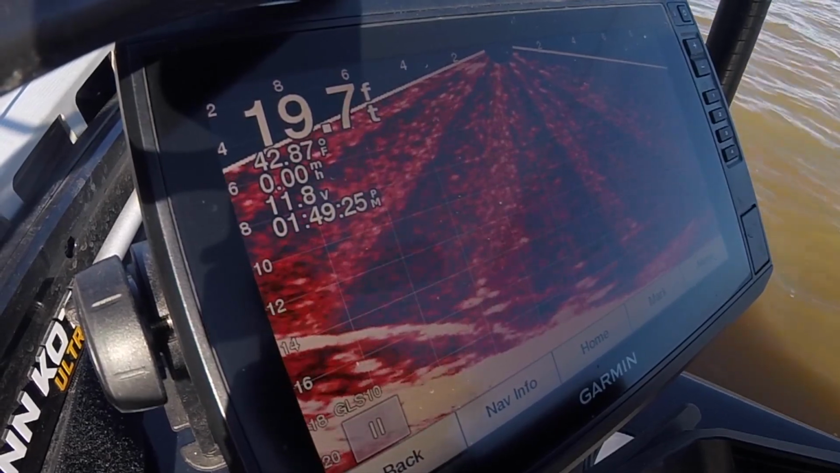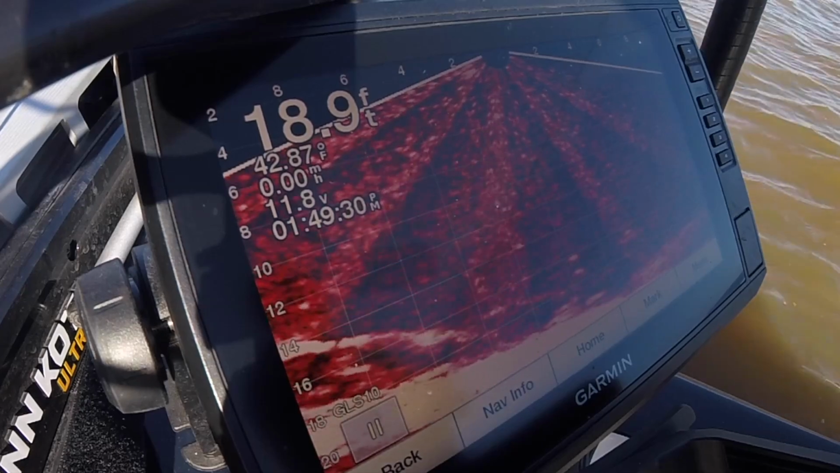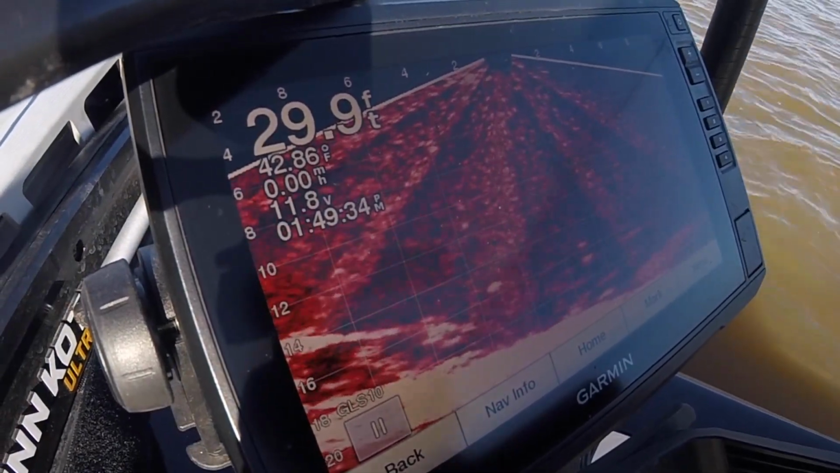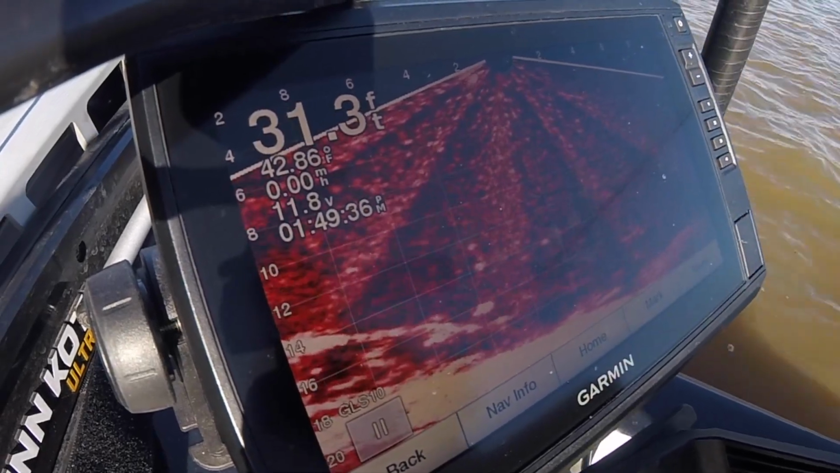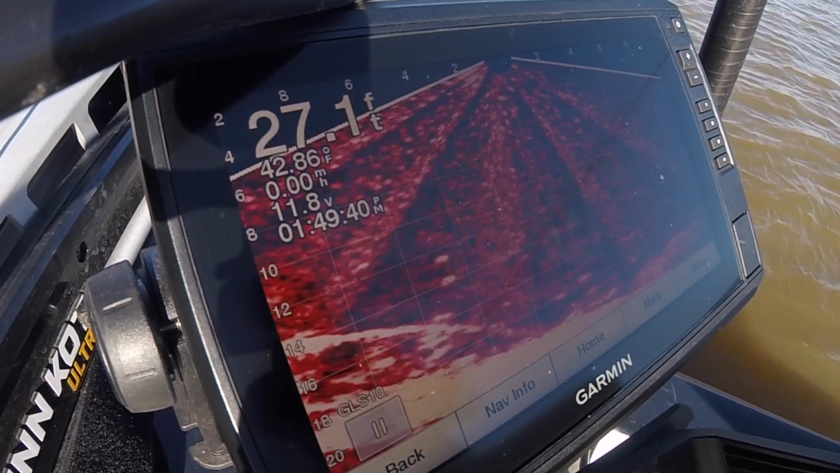So if you look at this pile right here, you can see it's a log, and that log is laying on the edge of that bluff. And there's crappie under it, there's crappie over it, and Hayden and I are dropping in all around them, but they are not very friendly.